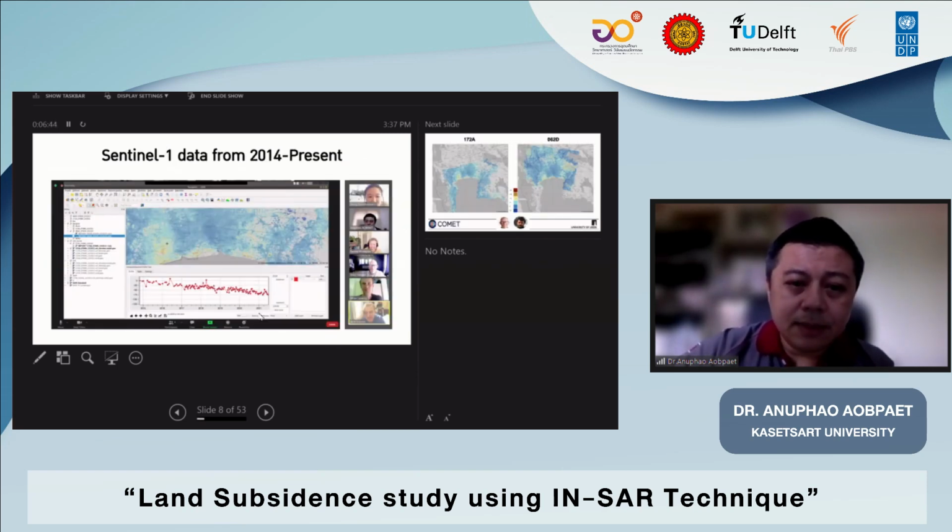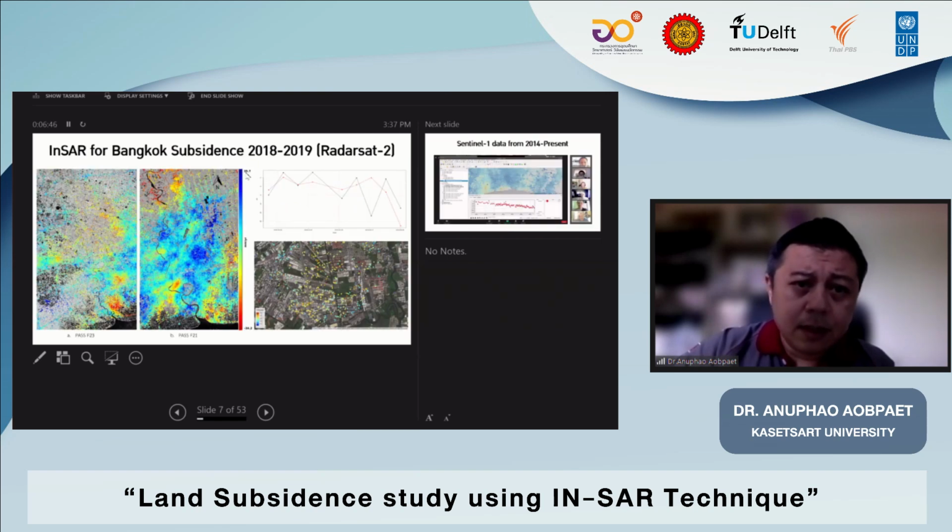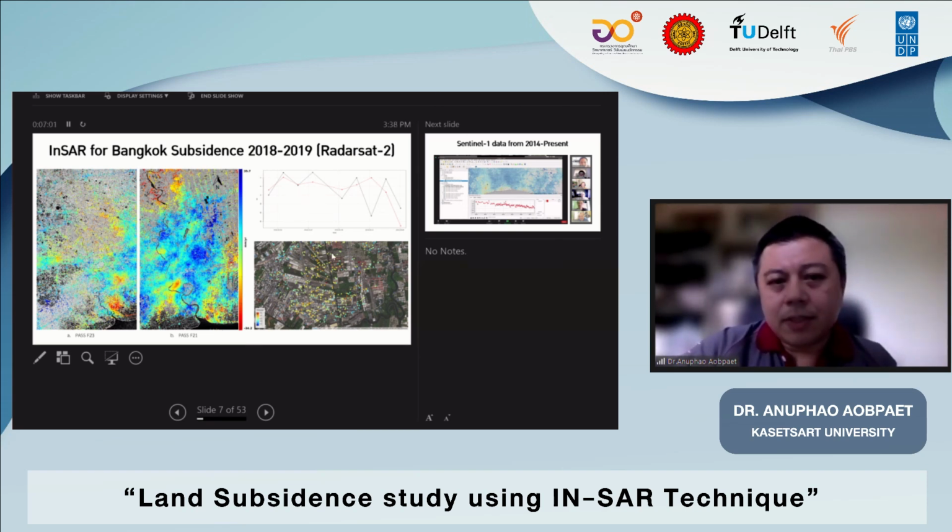The subsidence is still around plus 35 millimeters per year and minus 34.2 millimeters per year. This is actually about the seasonal variations sometimes.